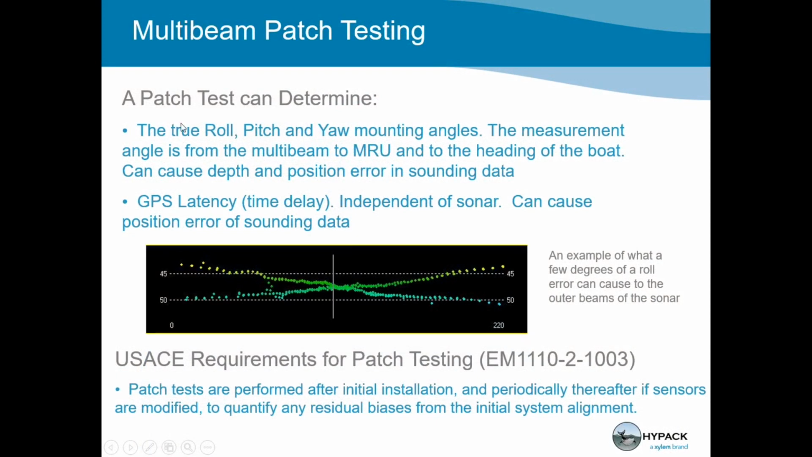So we're looking at angles, the roll, pitch, and yaw mounting angle of the sonar relative to the rest of the devices, and we're also looking at GPS latency. The GPS latency used to be something that we really had to keep an eye on, but nowadays with the low latency systems, it's not really an issue, and doing a latency test is really more of a reality check.